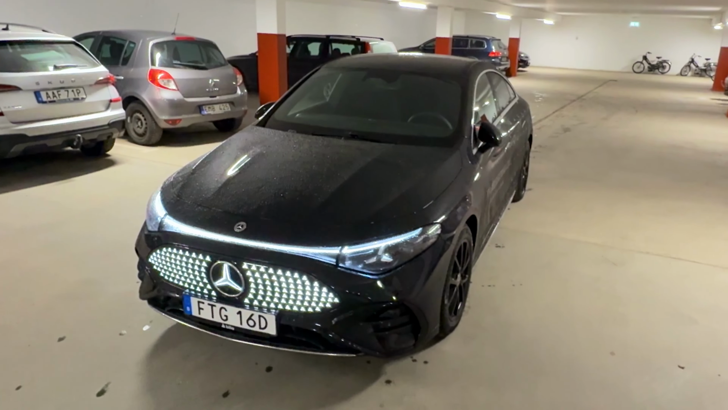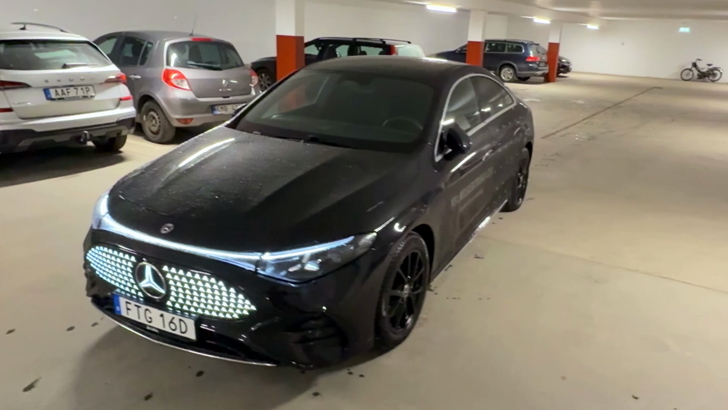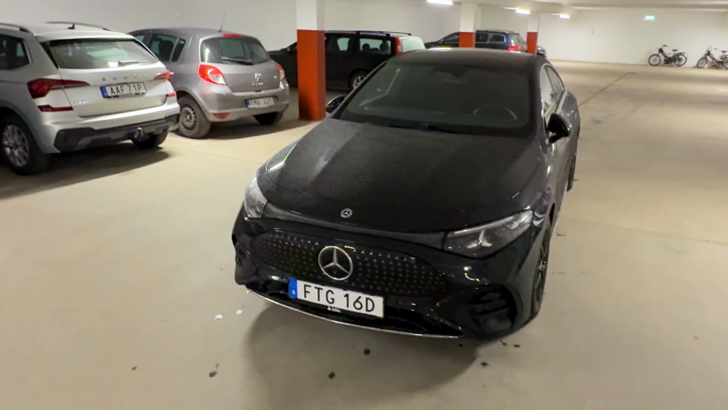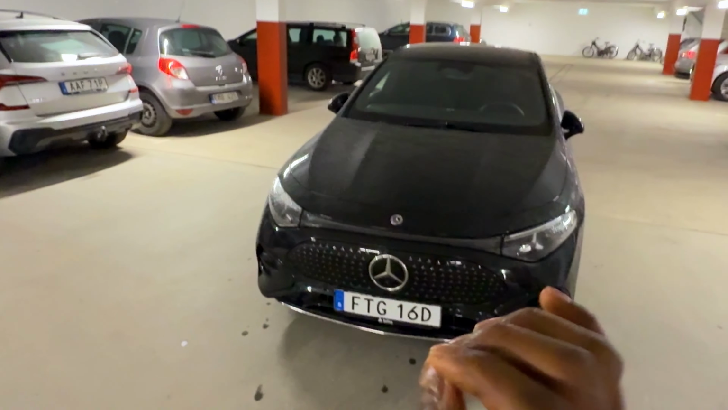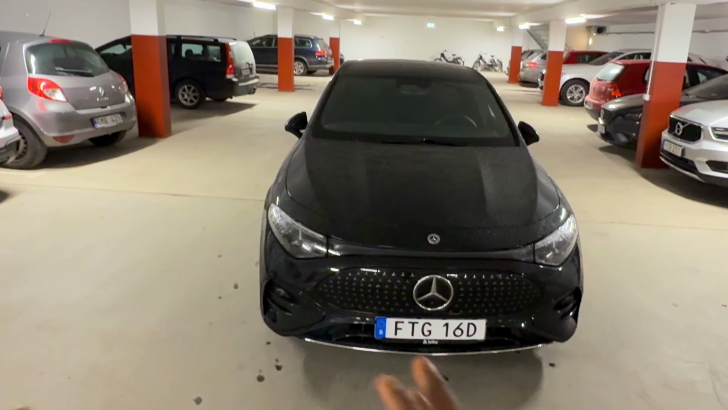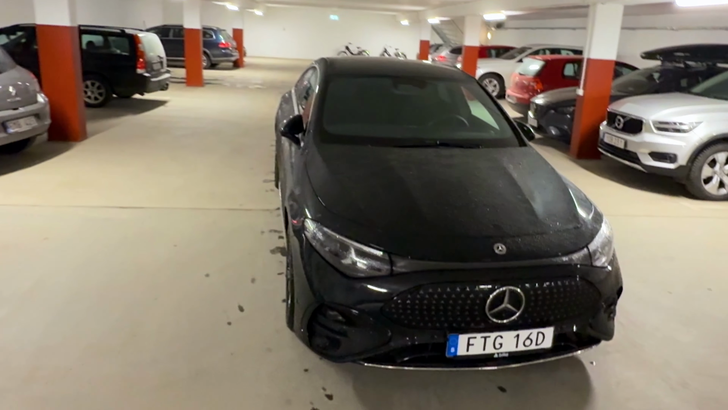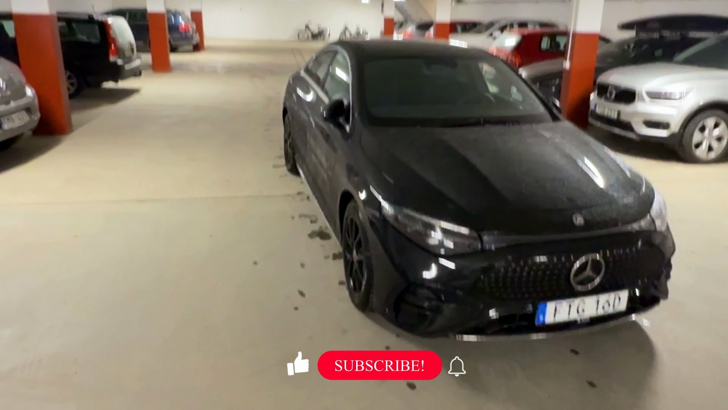The car I have here is the all-new 2025 Mercedes CLA, and I can say that Mercedes have done a great job at nailing what this car is as an electric car, and not just only an electric car, but also a Mercedes. So let's jump straight into it.